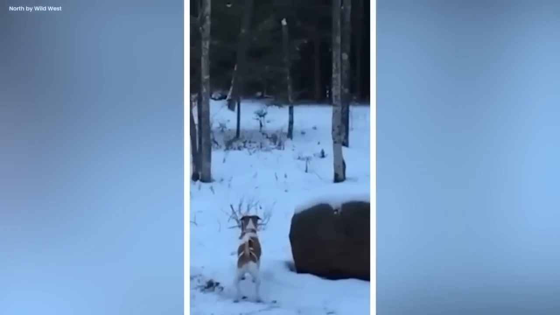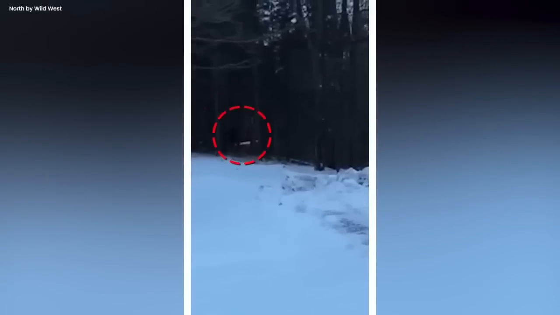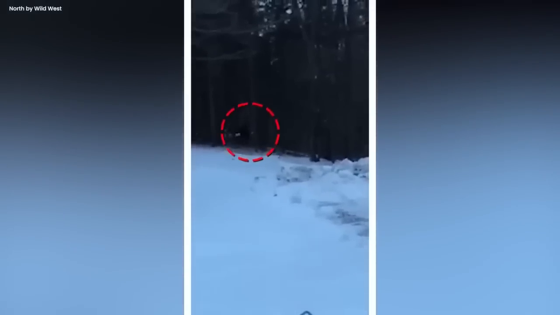But the forest held secrets that were beyond the dog's understanding. It didn't take long for the dog to rush back to the safety of the house, clearly frightened by whatever it had encountered. The purpose of this elusive creature, Bigfoot, remained a puzzle. Was it a bearer of unknown horrors or a guardian of hidden forest mysteries? The truth was hidden away deep within the wilderness, leaving everyone in the dark.